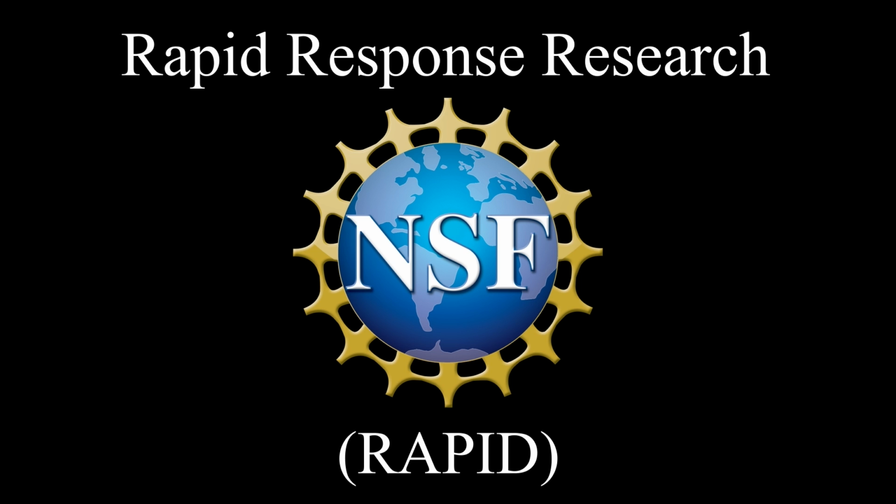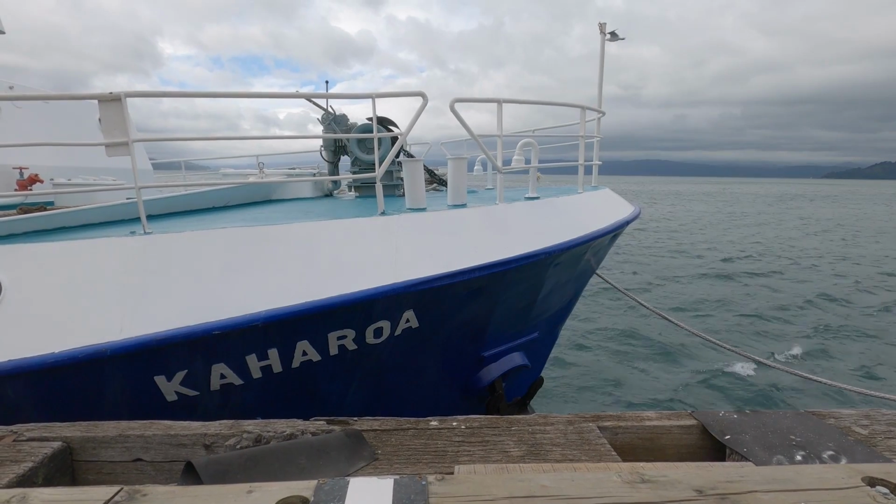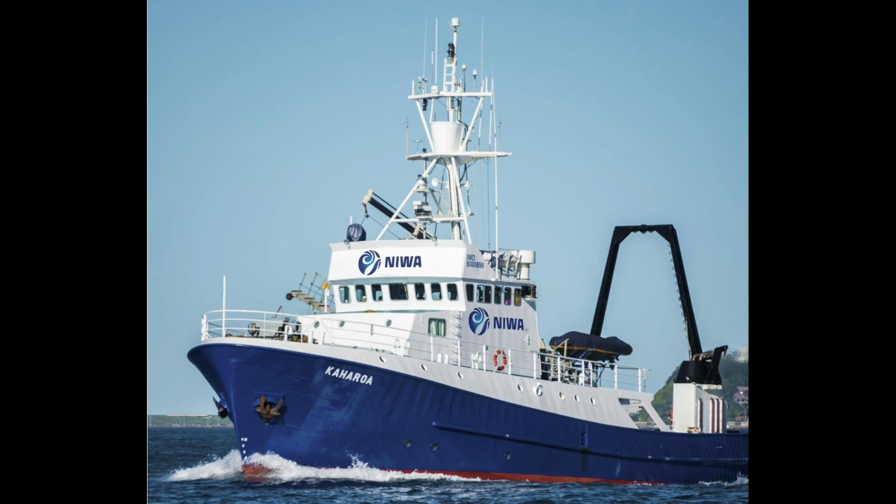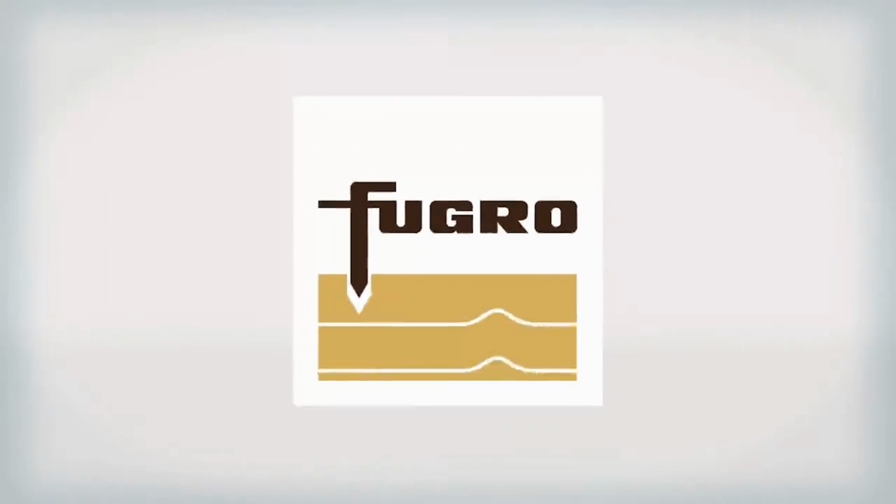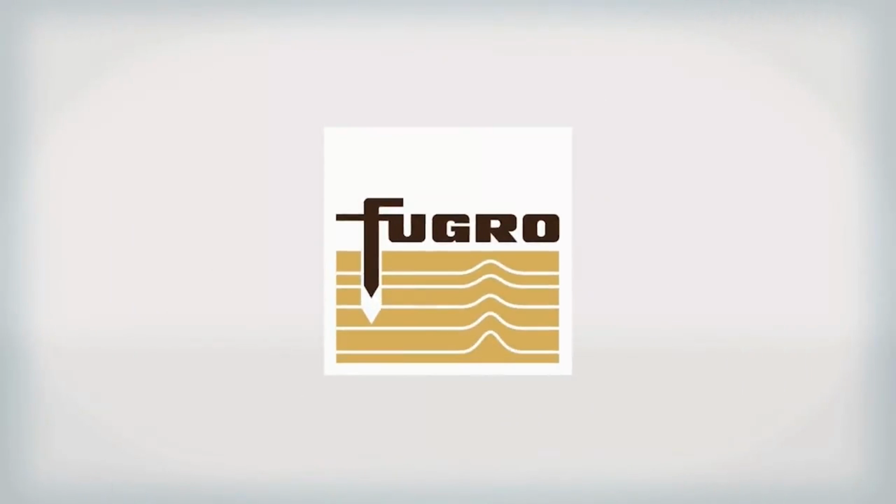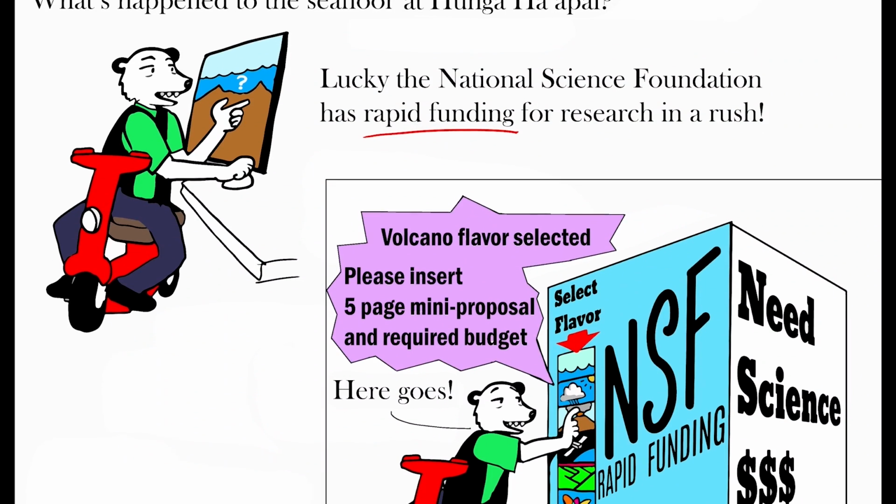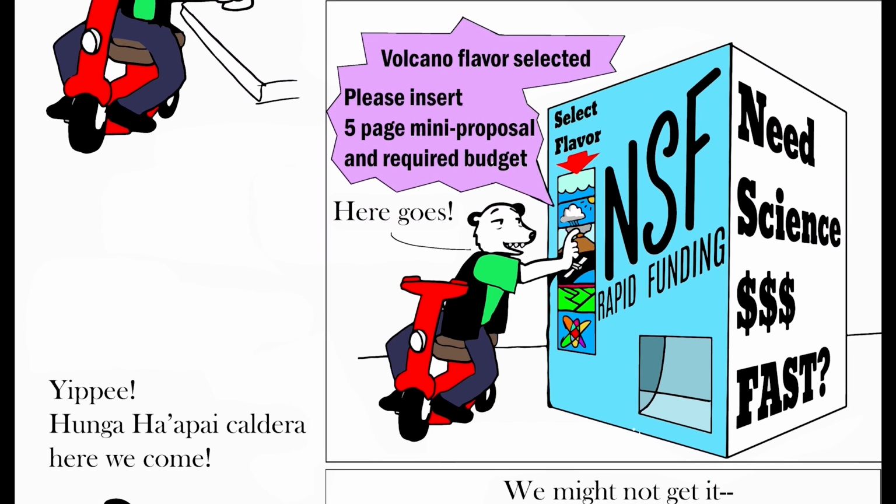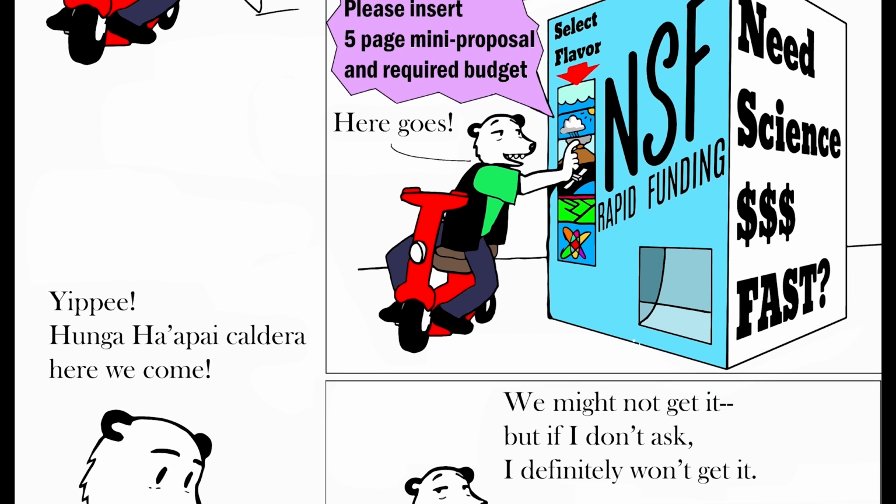Cornel found out what ship could be hired, settling on the small research vessel Kaharoa. This vessel was not equipped with the multi-beam sonar needed to survey the volcano, so Cornel found out what it would cost for this to be rented from a company called Fugro and have installed on the hull of the vessel. Meanwhile, Bob reached out to NSF to find out if they would be interested in a rapid proposal to survey Hunga Ha'apai, Hunga Tonga.